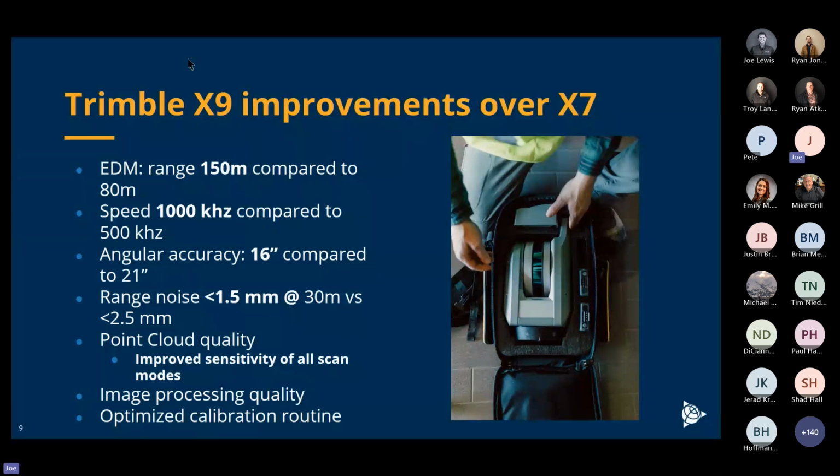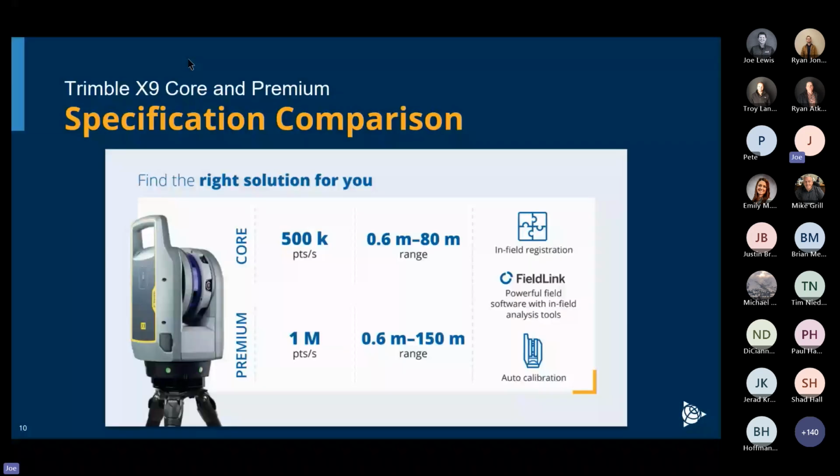Between the core and the premium, the only difference today is the number of points per second and the range. So it essentially doubles what you've got from 500K to a million and 80 meters to 150.